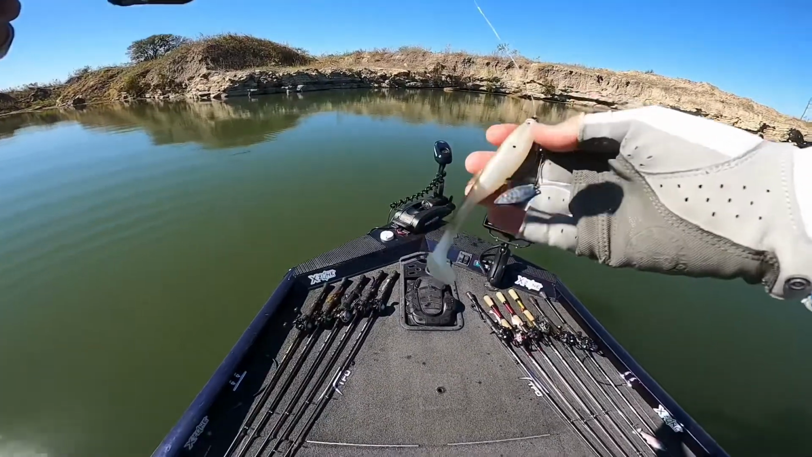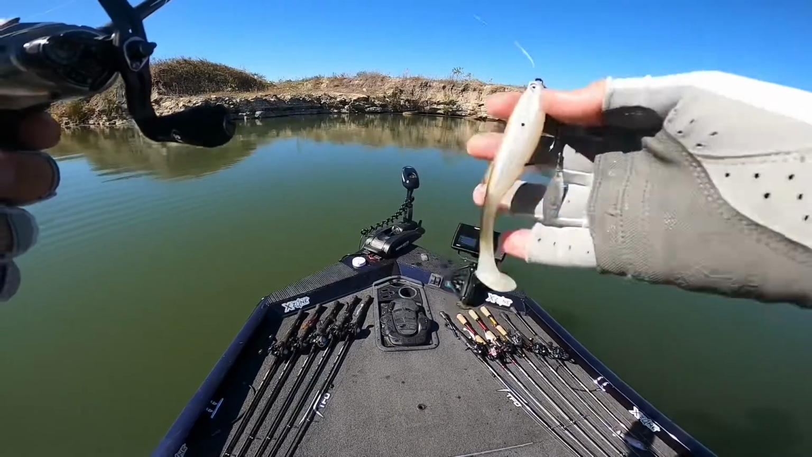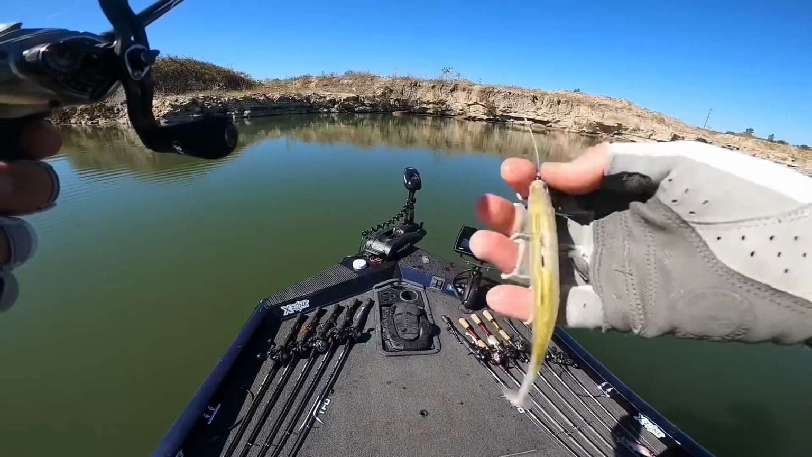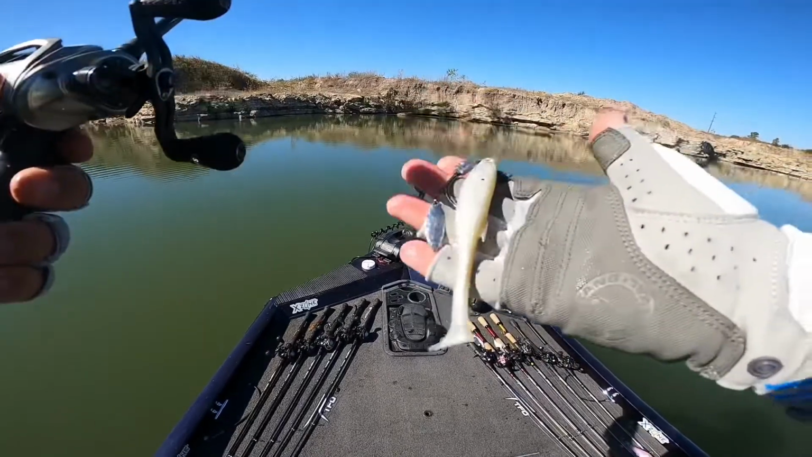All right, guys, I'll show you what I'm throwing. I'm throwing this green shad. I believe that's the color. This is the 5-inch Jerky J swim on an Owner flashy swimmer underspin. And these fish are just loving it right now.